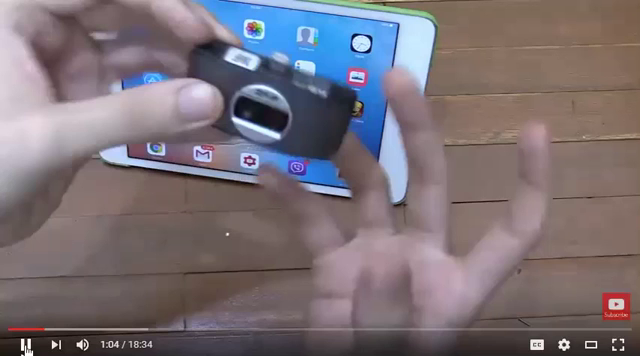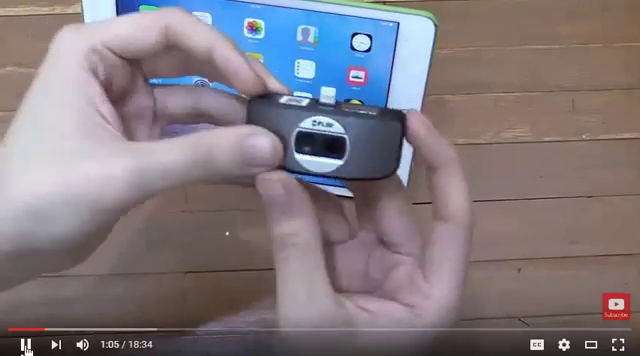Hi everyone, today we're going to take a look at the FLIR One thermal camera. Now eagle-eyed viewers may have noticed that it has an Apple Lightning connector. You can also buy them with a micro USB connector for use with Android devices.